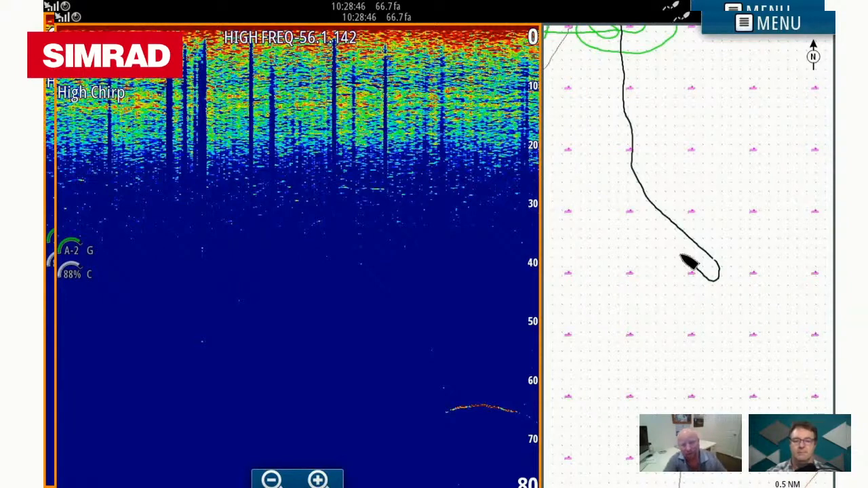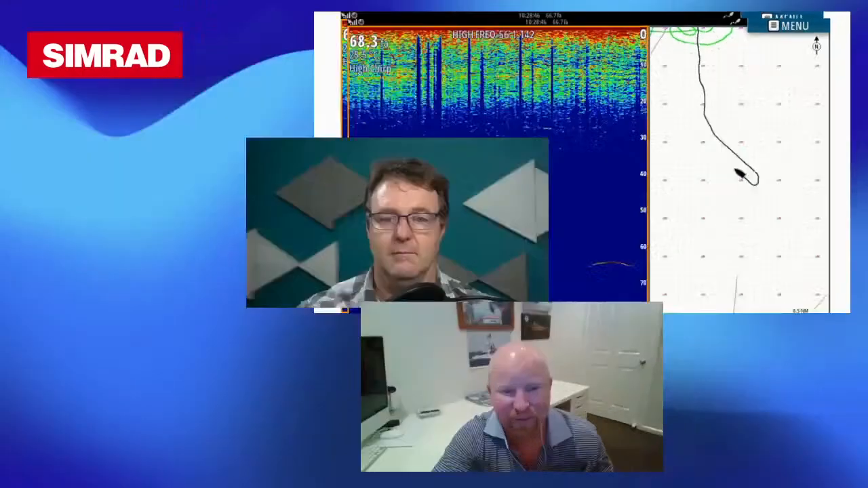I'm not a Simrad propeller head in the background doing all of the software development or that, but it was definitely working better for me, and it gave me a lot of confidence to keep fishing with it. So if I had the ability to buy an S5100 and I didn't have one, I'd probably try and get one in the system.